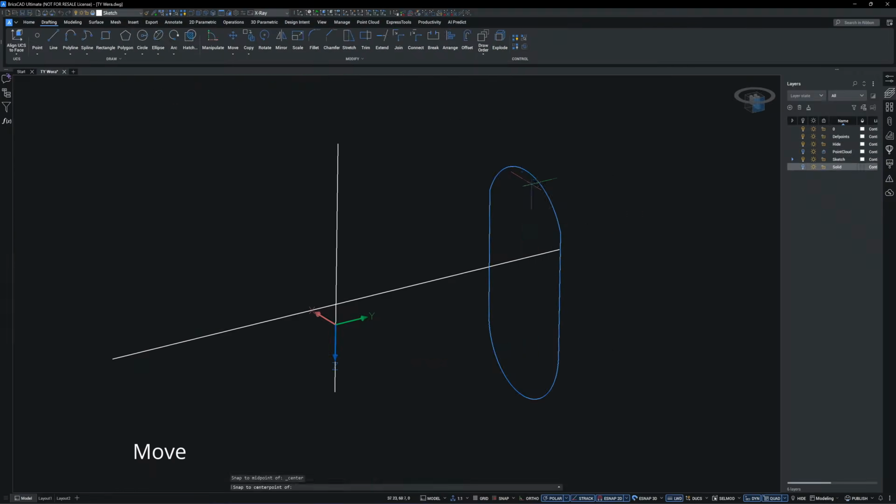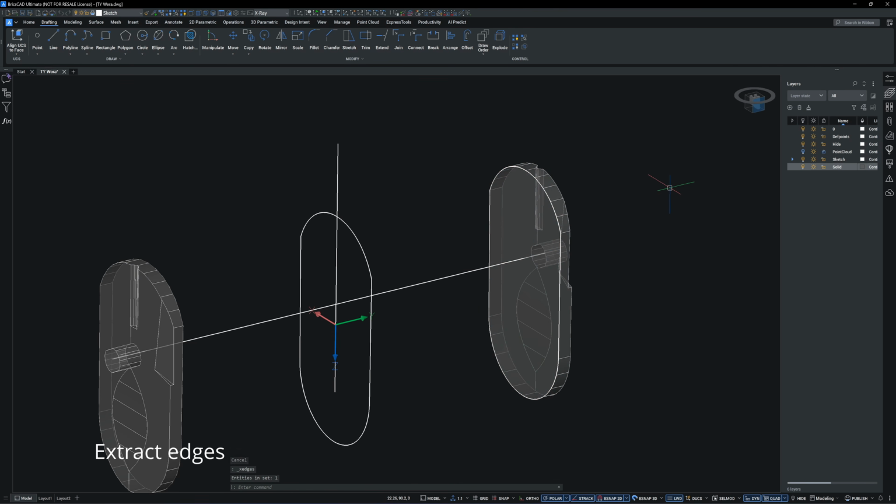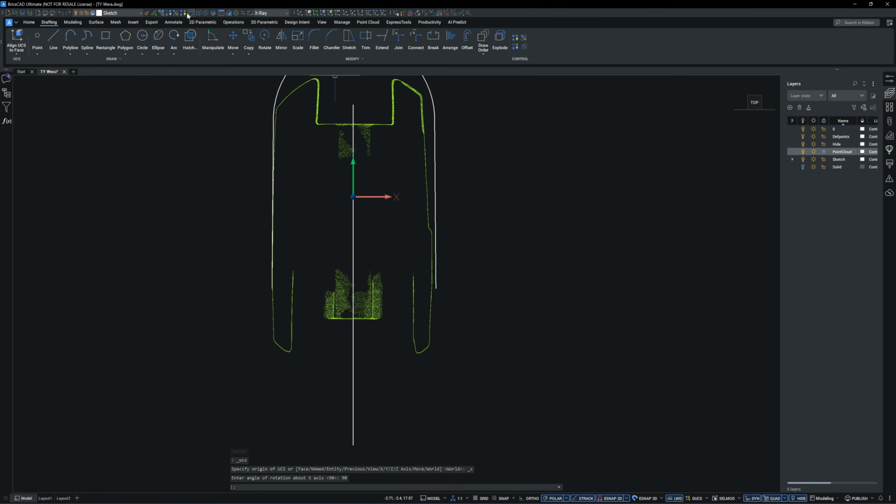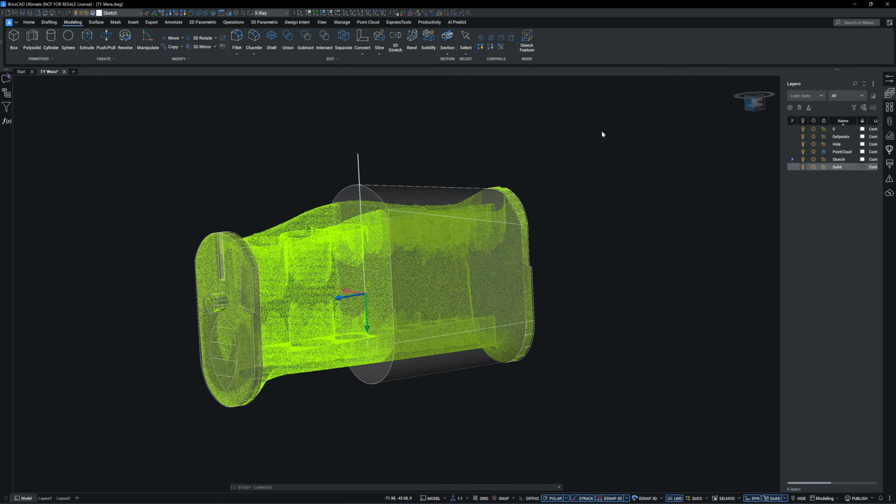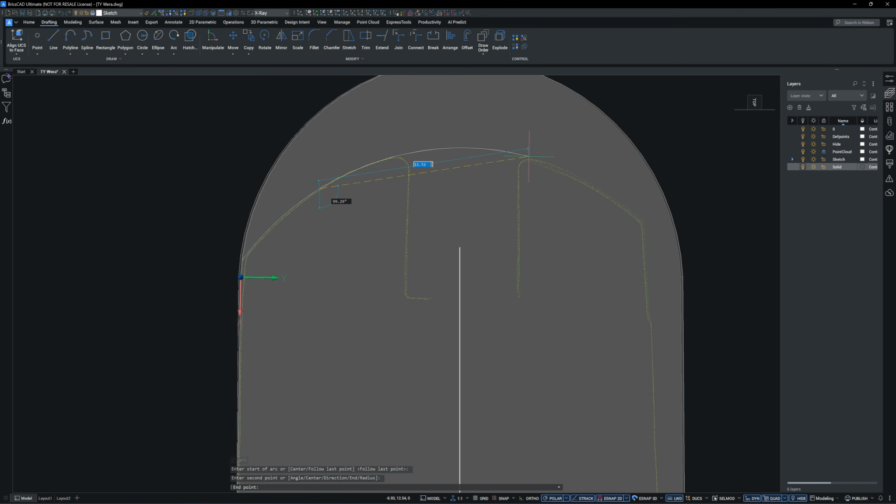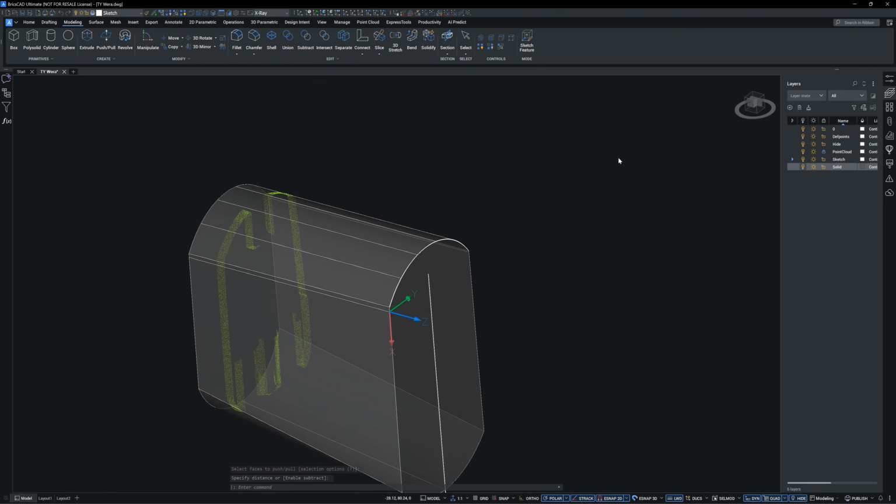Next, I will extract the edges from the solid and move them to the center to create the loft sketch profile. This profile needs to span the full height of the part. Here I'm using the loft command without guide rails to create this part. The bottom arc is shorter, so I will cut it out using the push-pull command.